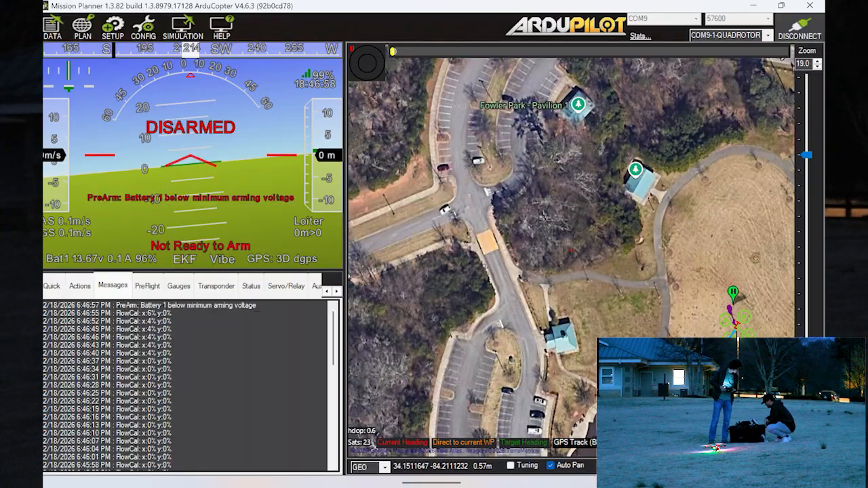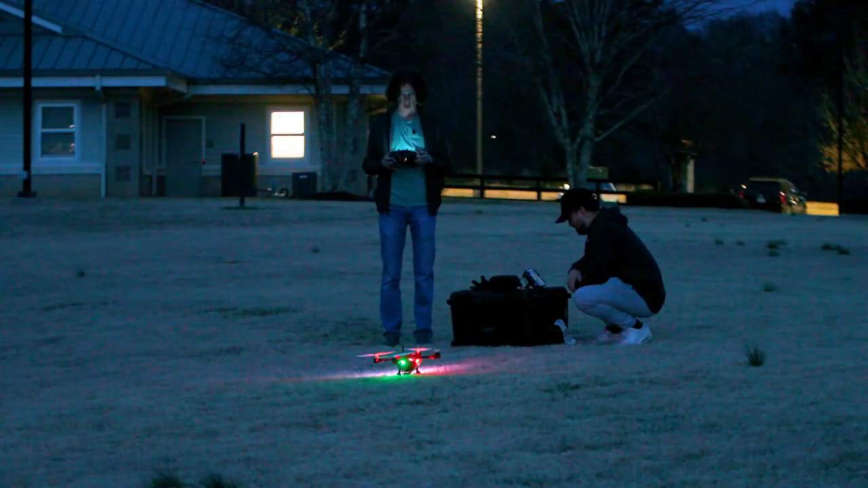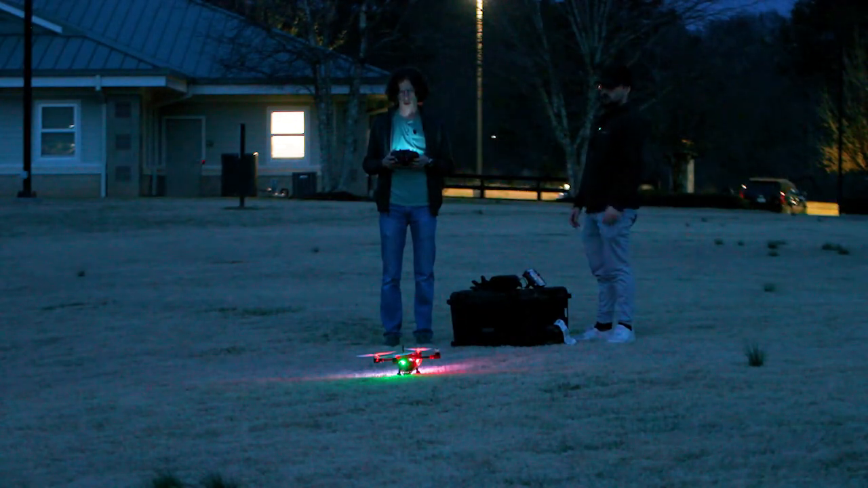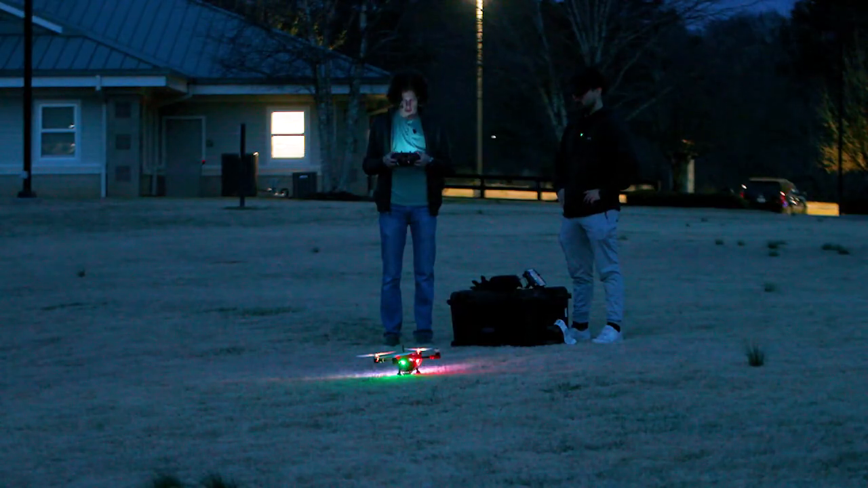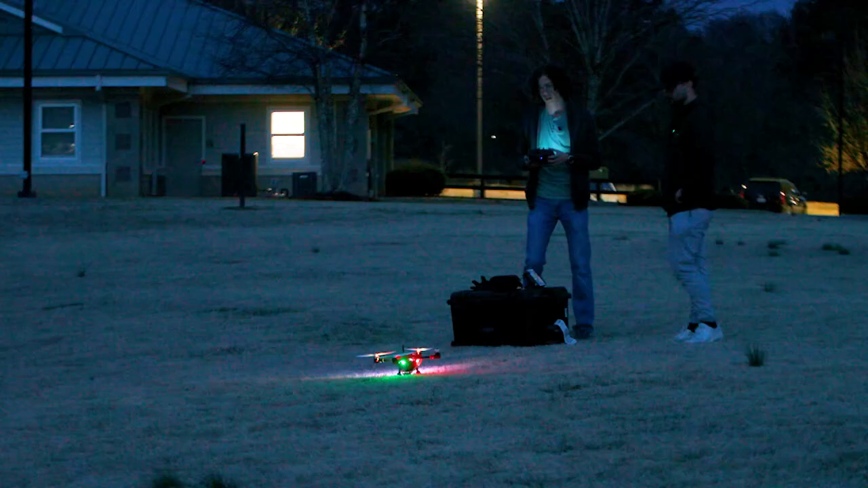Motors disarmed. So you got it started to go up a little bit there. Really? Yep. So let's try and take off. Maybe go a little lower of an altitude. All right. Yeah, so maybe nighttime is not as good as we thought it might be. Probably. Could be a nighttime thing. Oh, we're below the minimum arming voltage. Motors armed. Oh, there we go.